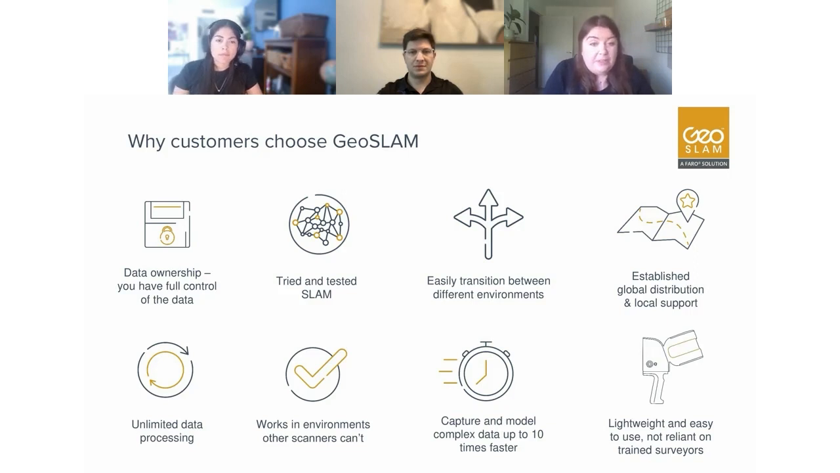You can do unlimited data processing. So once you have your software set up and running, you can use GeoSLAM Connect. You can process as many data sets as you like. There is no cap on data processing.